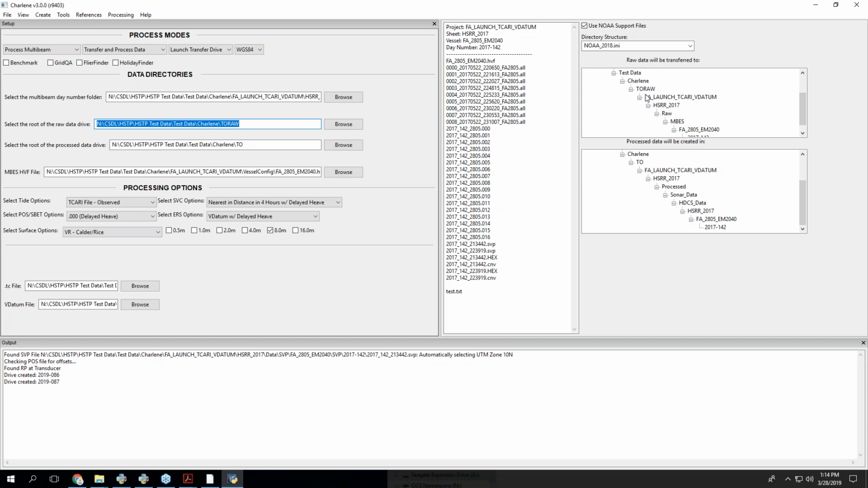It's just going to take this path and it's going to build the project directory structure here. These can be the same thing if you want. Then you just end up with one structure, equivalent to what you'd use to submit. It's split up because most people have separate drives for raw and process data.